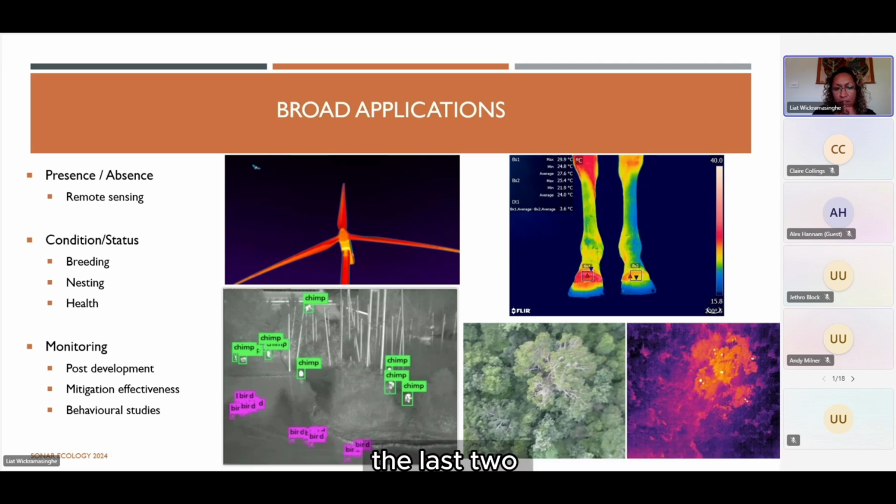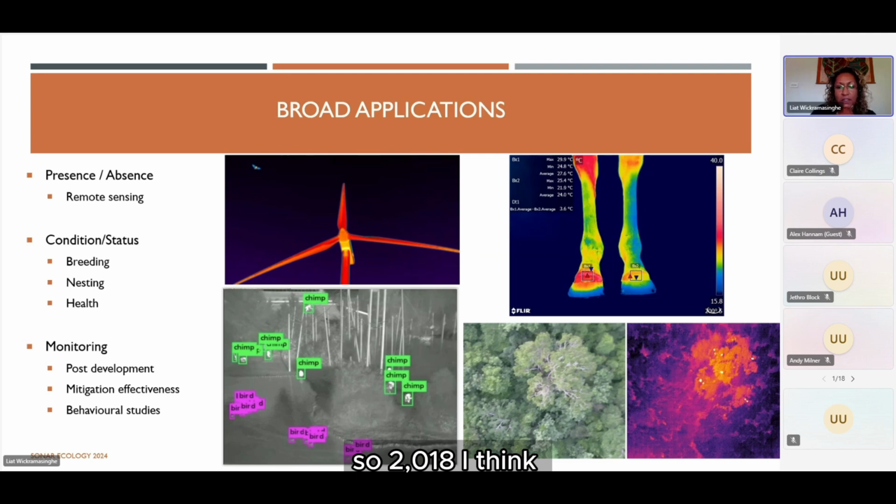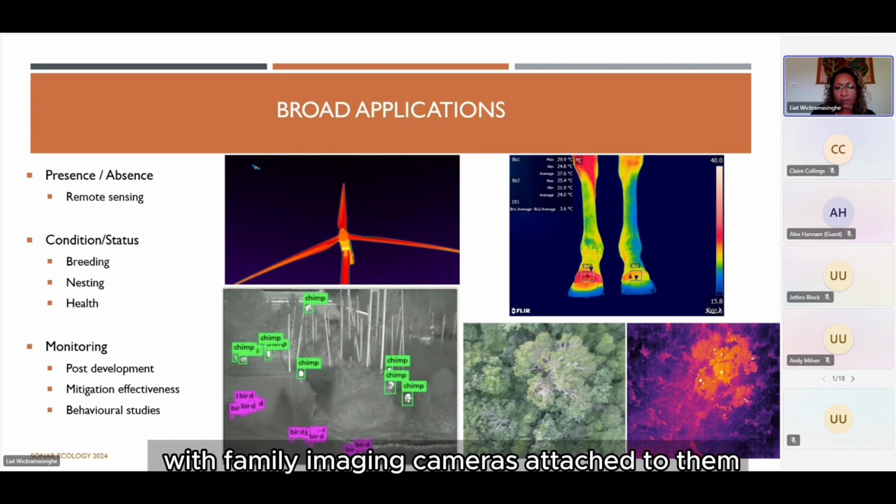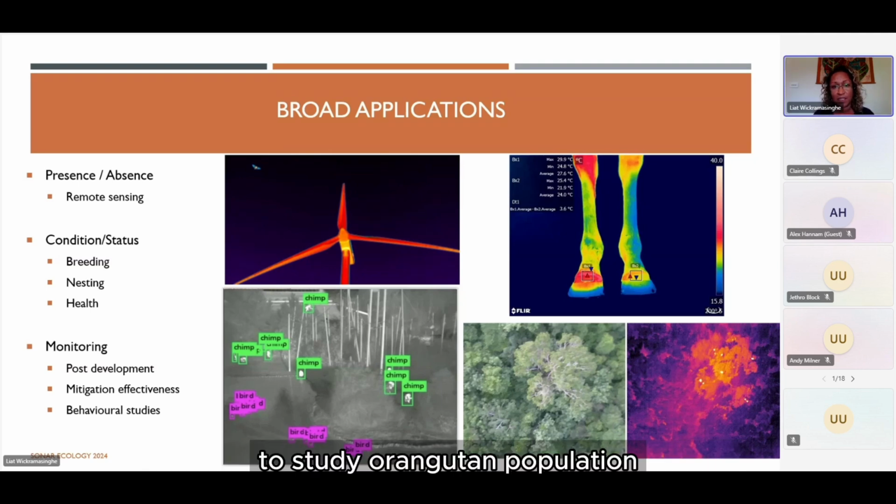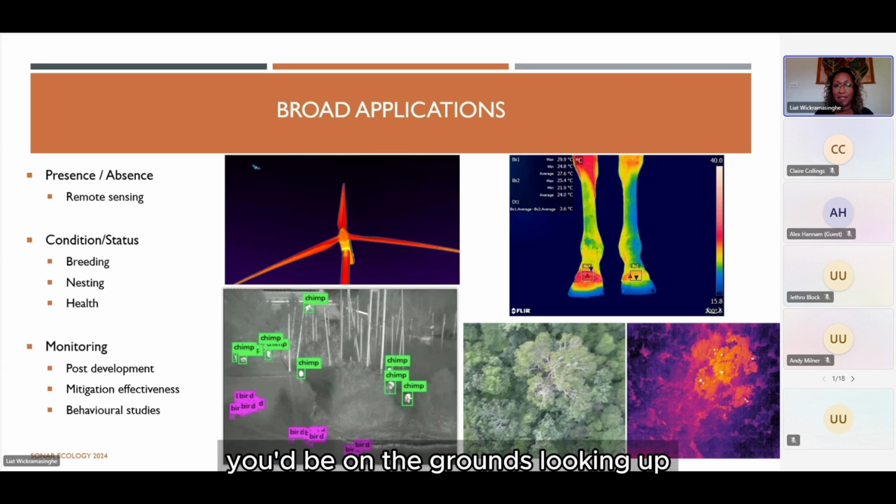The last two bottom right images are the top of a rainforest canopy. This study was done quite a long time ago, 2018, I think. Dr. Claire Burke used drones with thermal imaging cameras attached to them to study orangutan populations. Before this technology came about, you'd be on the ground looking up, and it's very difficult to see.